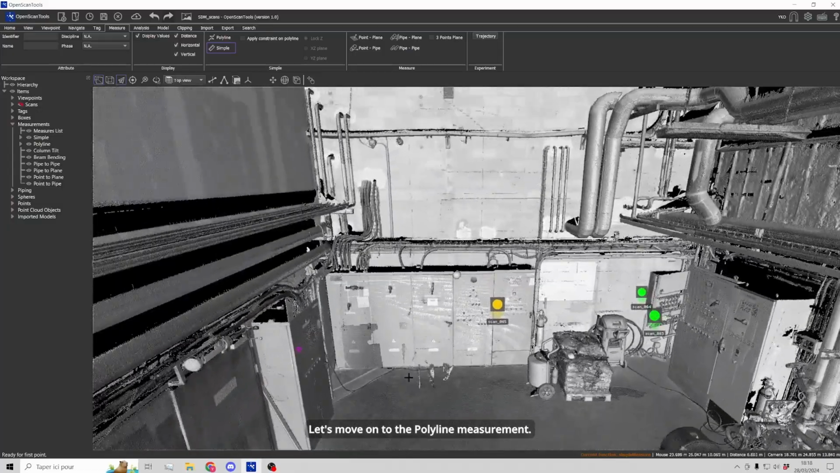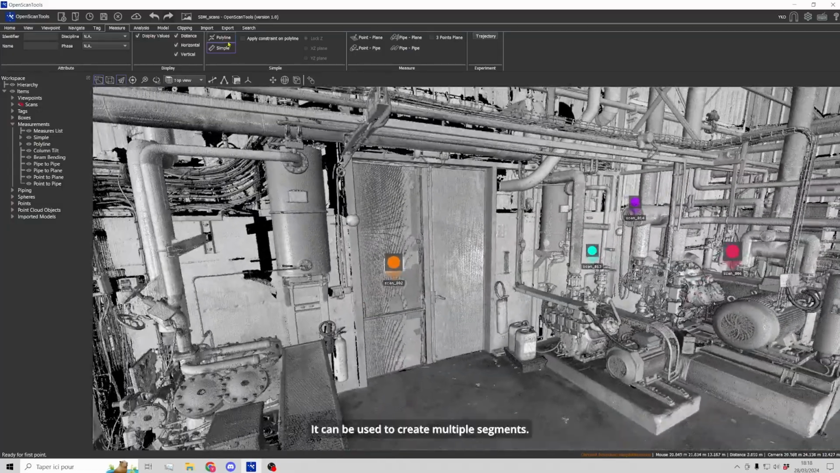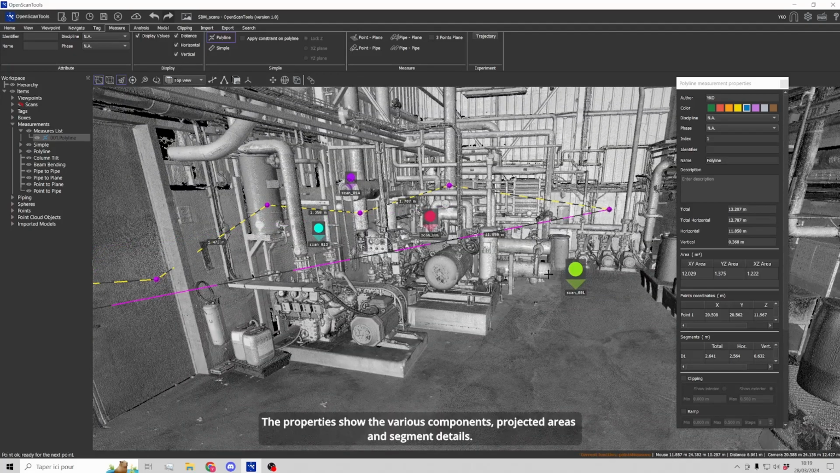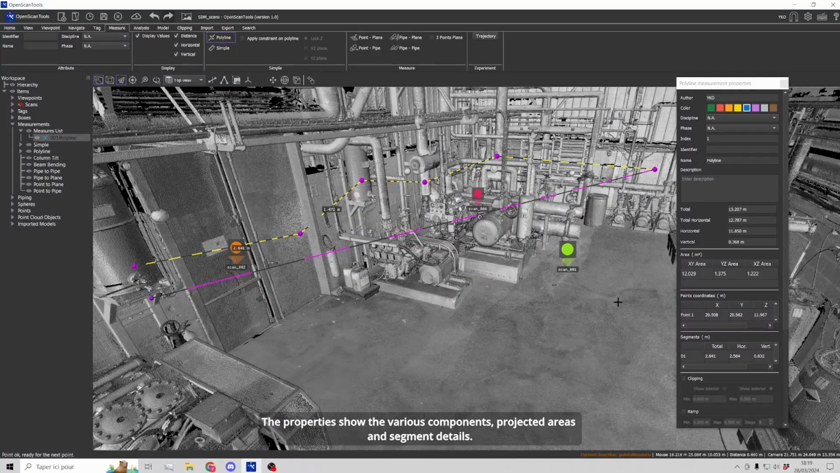Let's move on to the polyline measurement. It can be used to create multiple segments. Each click creates a new segment. The properties show the various components, projected areas, and segment details.